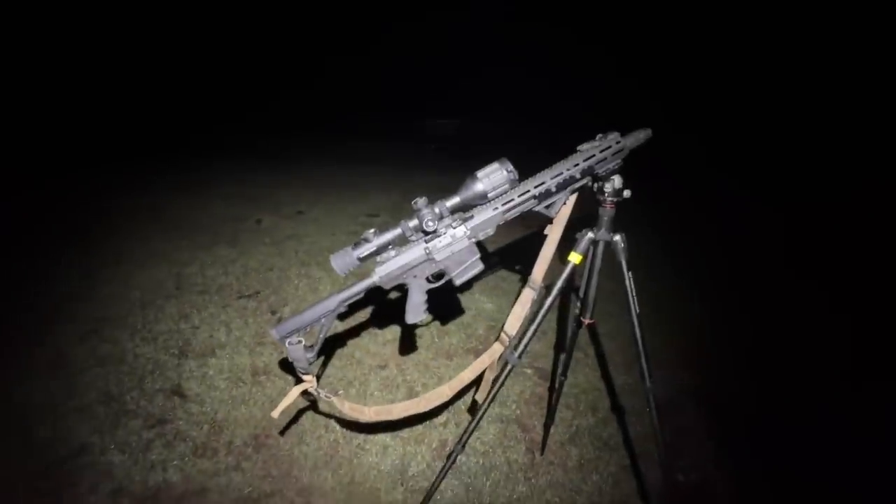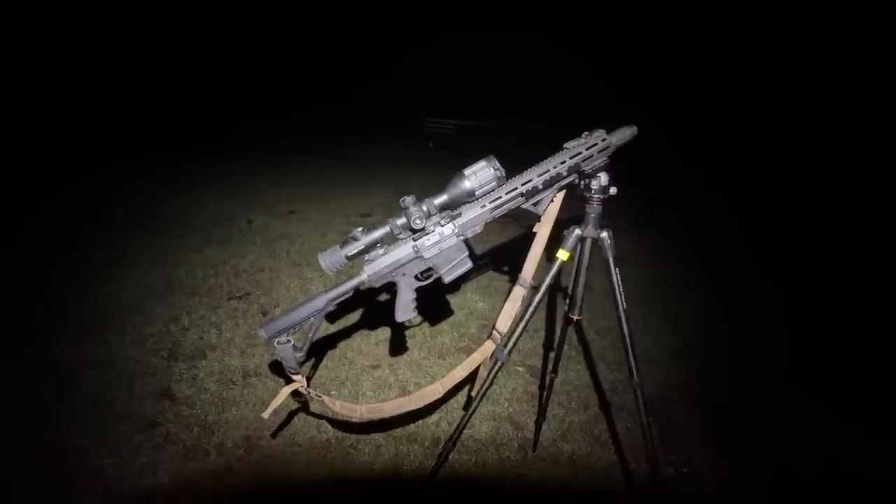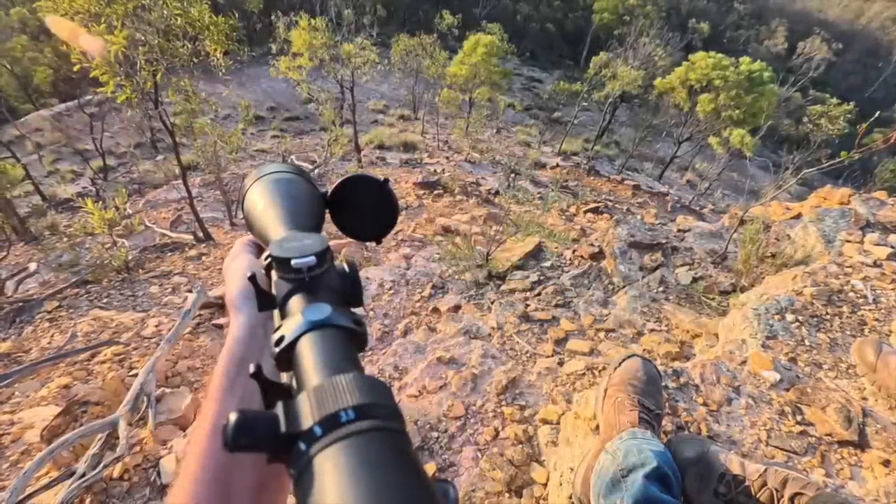I'm really happy with that little setup there. The MPR 308 from Wedgetail Industries, absolutely terrific gun. 3, 2, go!